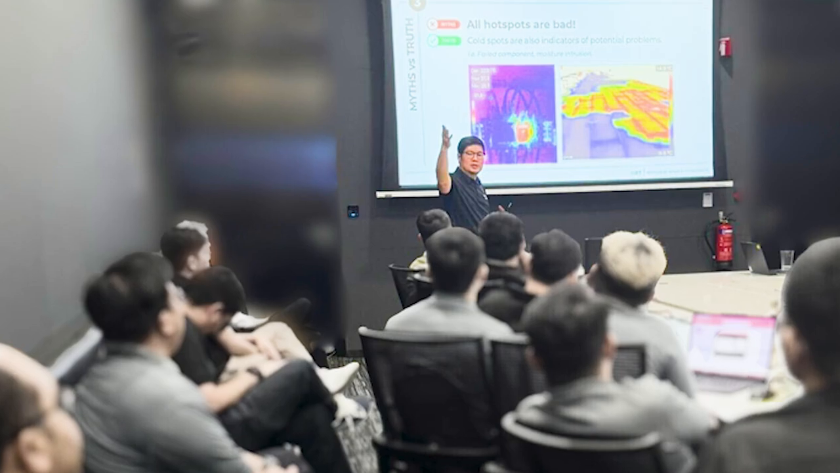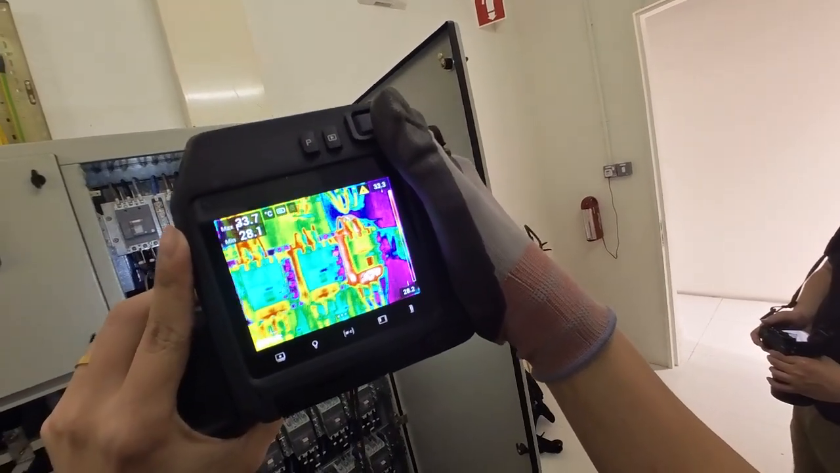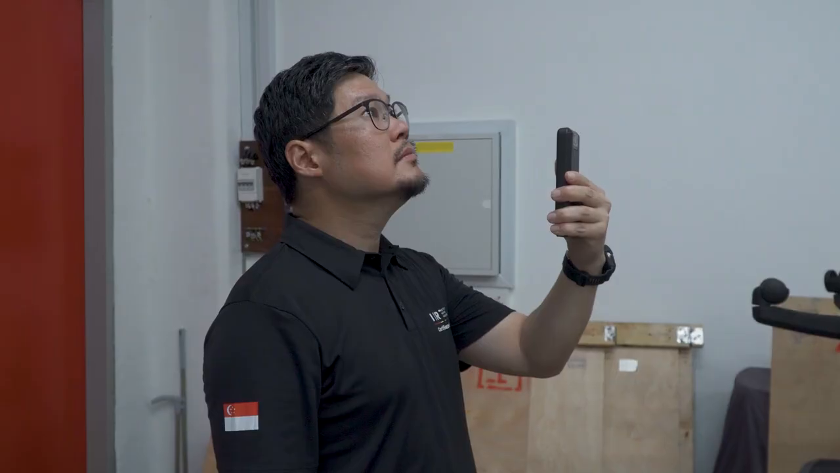As an infrared thermography trainer, I've worked with a lot of thermal images. I've tested many different thermal cameras over the years. However, I can safely say that the NAX P200 really stands out for this feature alone.